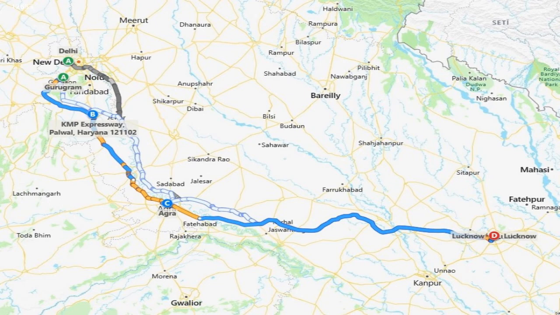which is also inaugurated recently. The time traveled on this route is slightly less than what you would take going through Delhi. The distance is somewhere around 550-560 kilometers from my home in Gurgaon to the place where I will be staying in Lucknow.